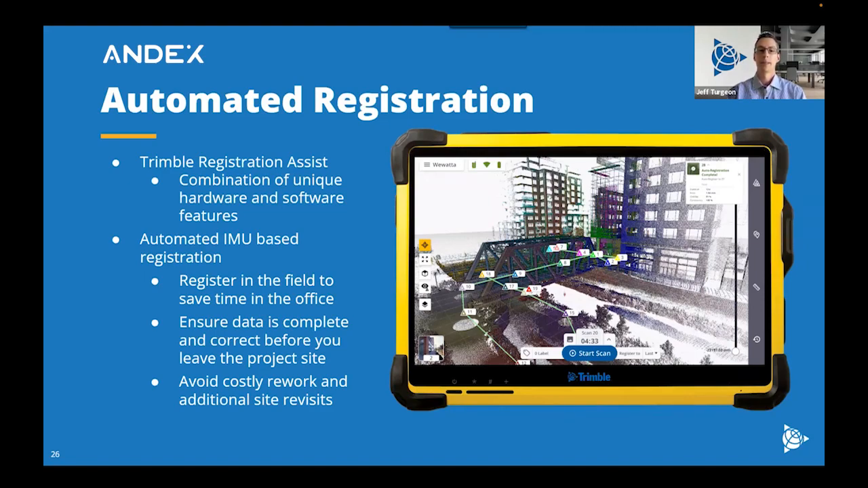registration report. And then how the registration is doing the initial registration is using the onboard IMU of the instrument to roughly align station 1 to station 2, for example, by measuring the distance and rotational influence as you're walking. And then what this is useful for is to make sure that your data will go together while you're still in the field before you go back to the office. And at that point, it's too late. You would have to go back and rework.